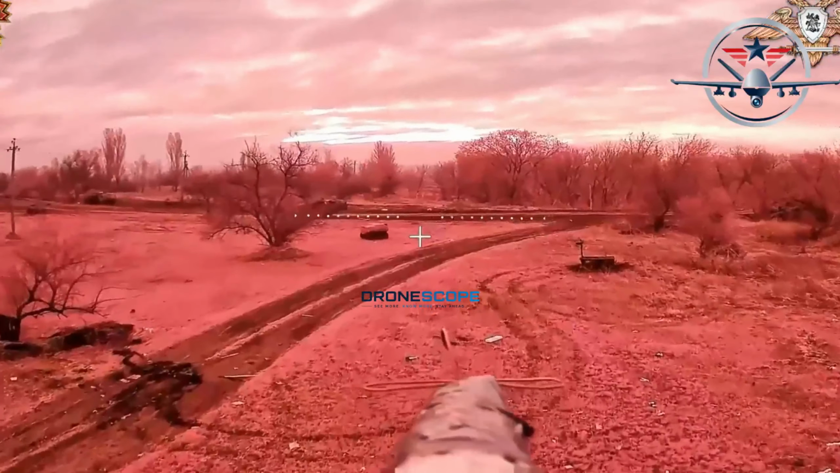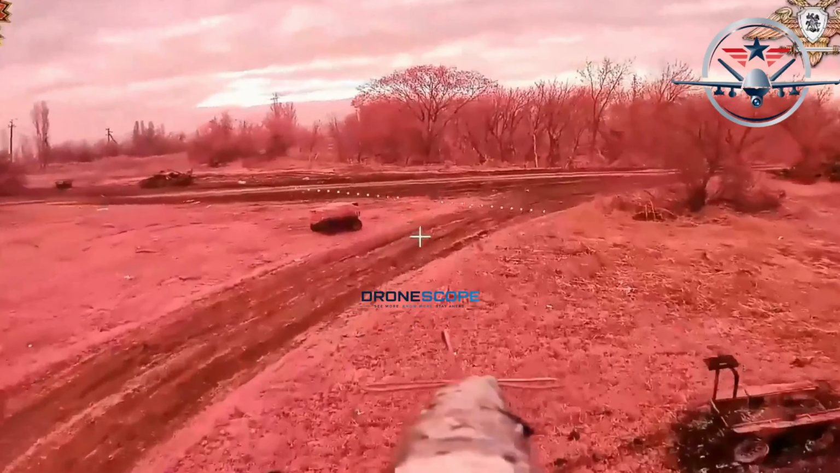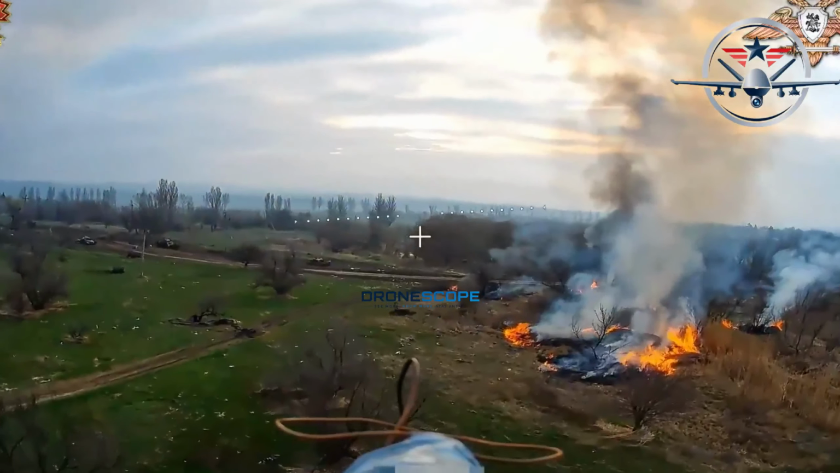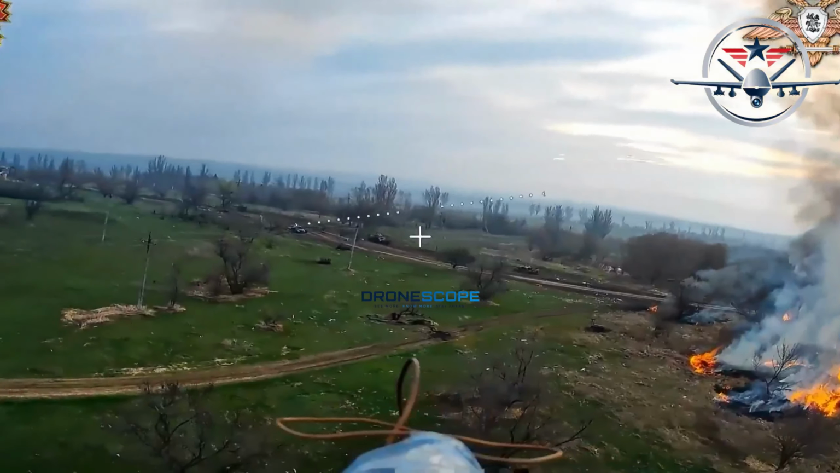Watch as an FPV drone closes in on a Russian ground-based robotic system. One hit, the robot is destroyed. Metal and electronics scattered across the field. Machines killing machines. This is the future of war.